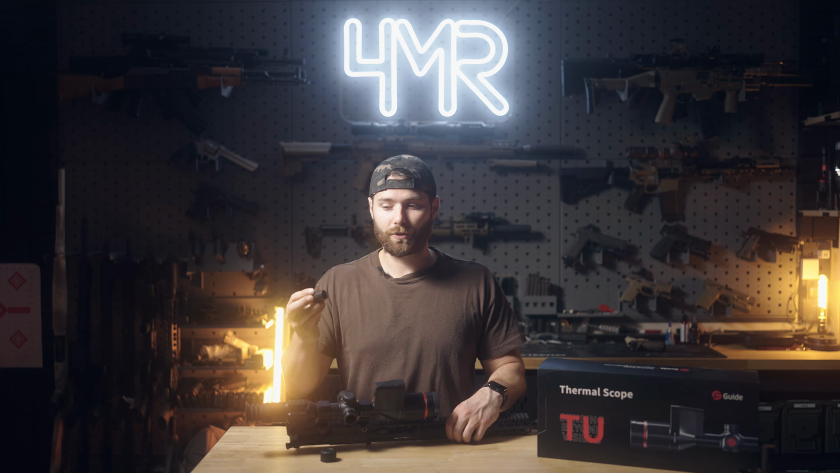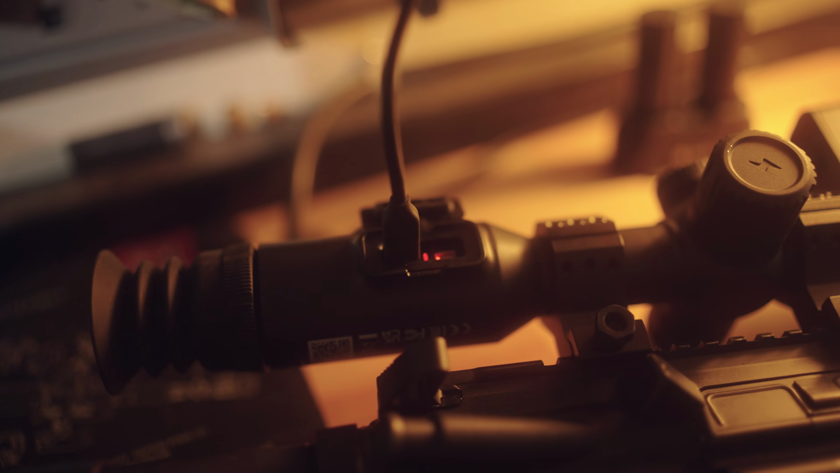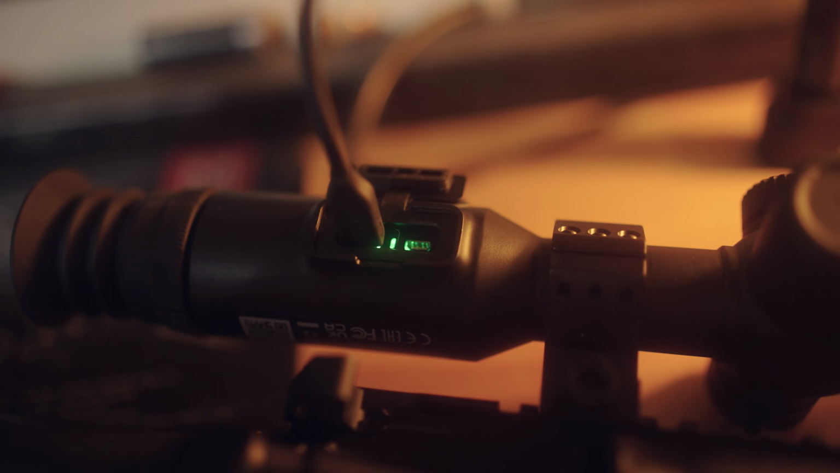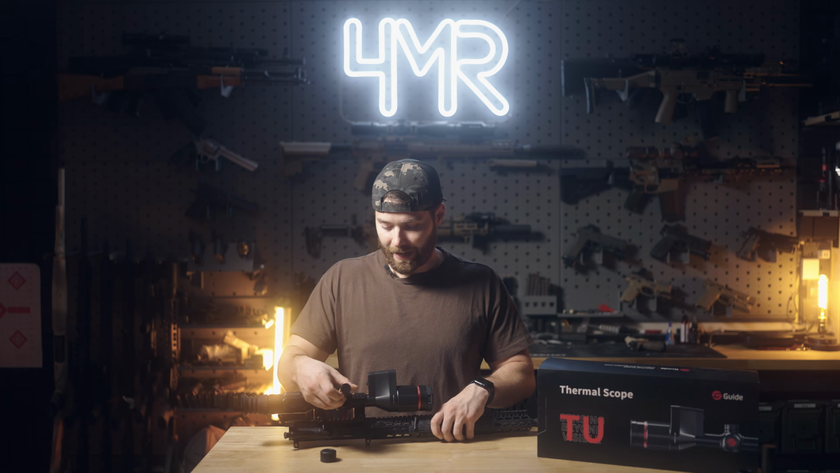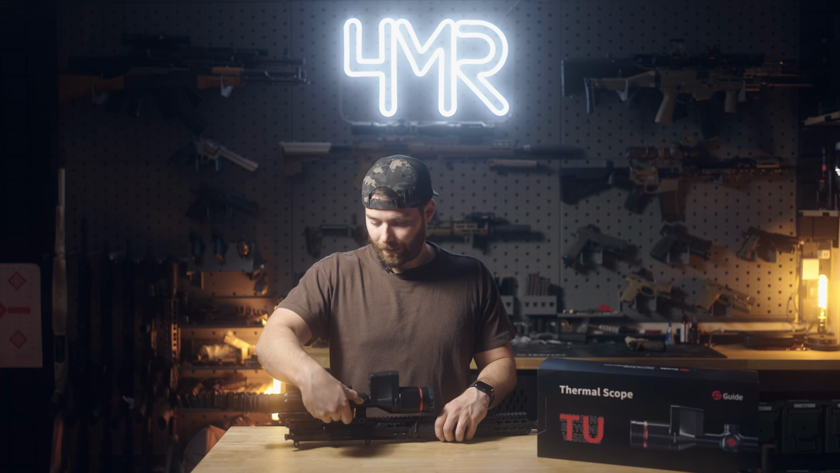You throw it on the charging rack in the morning, charge the scope. You can also charge these batteries while they're in the scope, which is cool. So again, very modular, very useful. I appreciated that quite a bit, and I never had to worry about battery life. It seemed pretty efficient for all the processing power this thing has on board and the laser rangefinder function, etc.